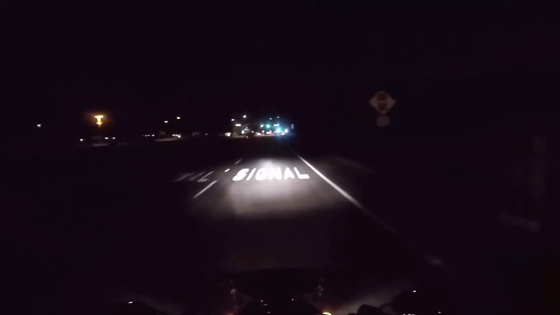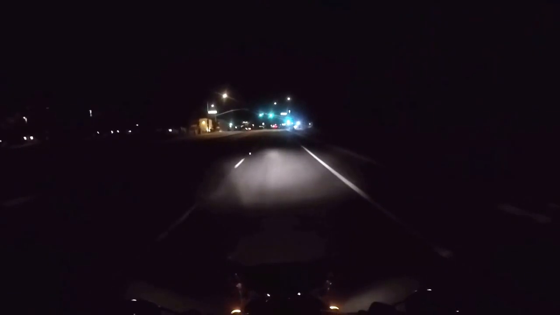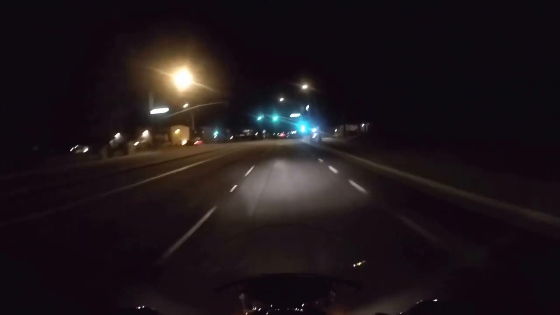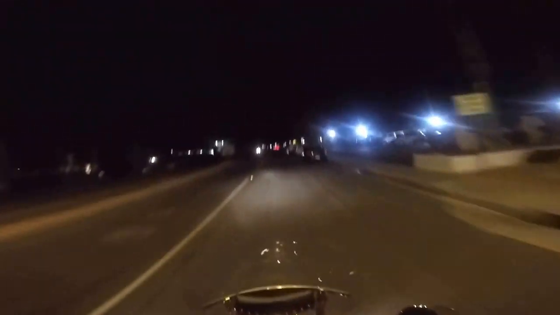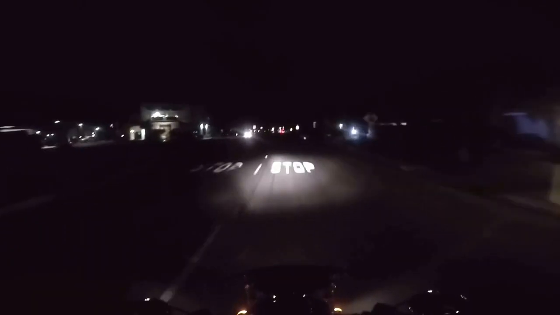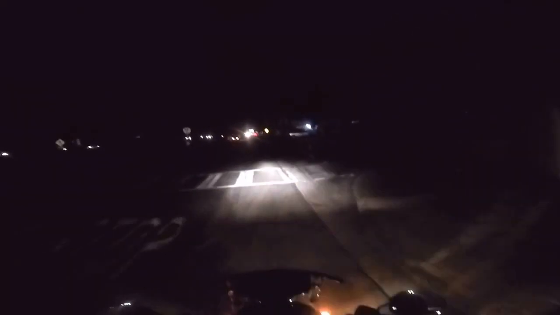Well, good evening, everybody. Tonight we're going to try something completely different. Tonight we're in the town of La Quinta, California, and we chose this spot because this neighborhood, which is called the Cove, has particularly dark streets. What we're going to do tonight is a comparison between the halogen headlight and an LED or otherwise high intensity discharge headlight.